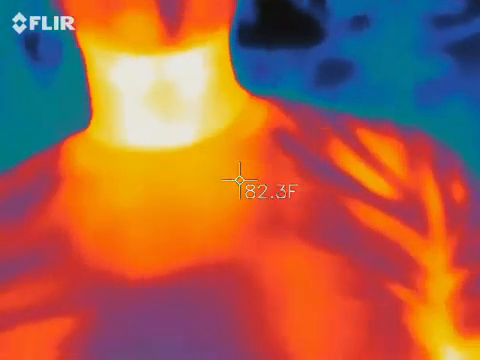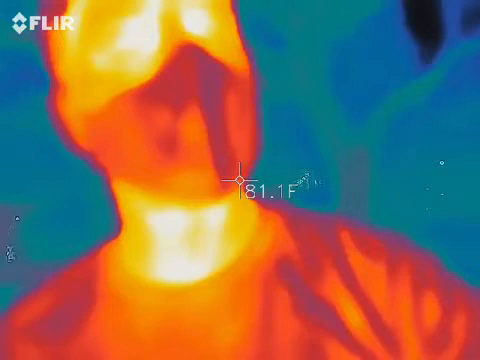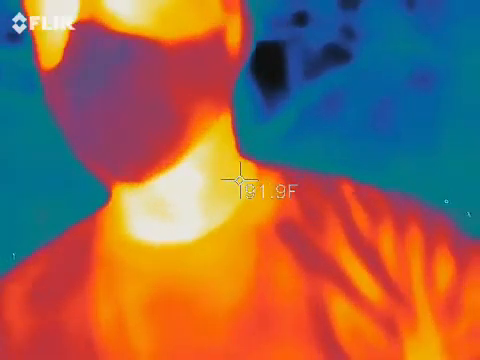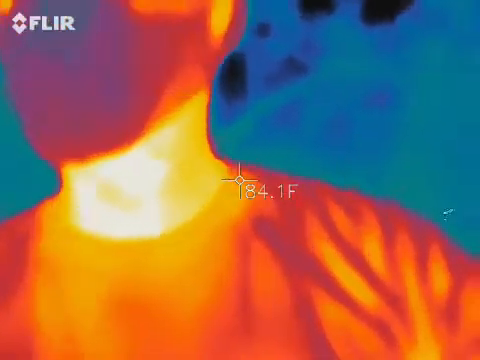All right. You guys can all see me in that picture, right? I should be orange, red, and yellow, so I'm the warmest thing inside the whole screen. So what we're looking for are things that are blue and black, because that's what's around me. My signature is going to be warmer than that. Obviously, I should be 97 to 99 degrees and not any higher, right?